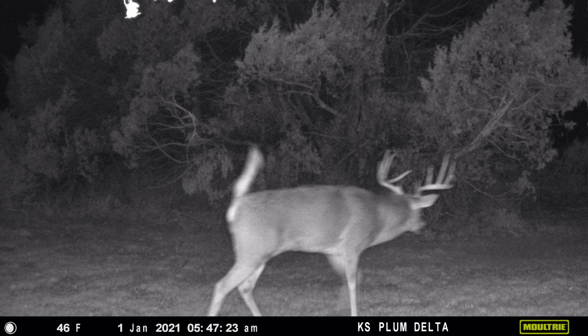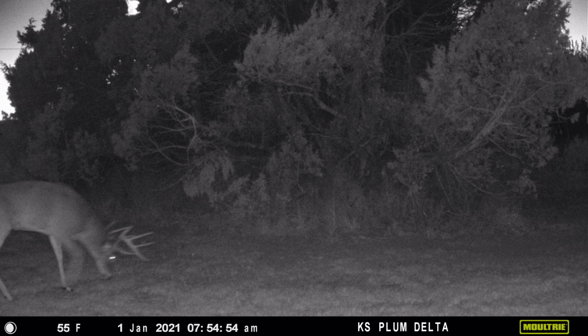We hung a camera to try to get a pattern on the deer, to try to understand how he was using a particular property. There was a big area of scrapes up against a windrow, and sure enough, that deer was hitting those scrapes sometimes at least during daylight, depending on the wind and some other factors.